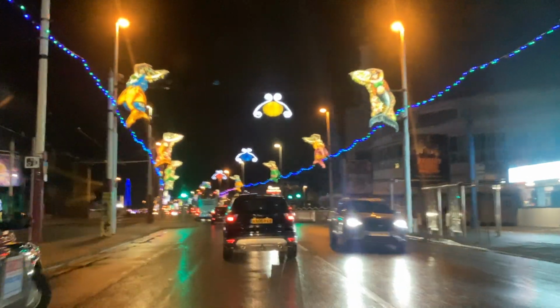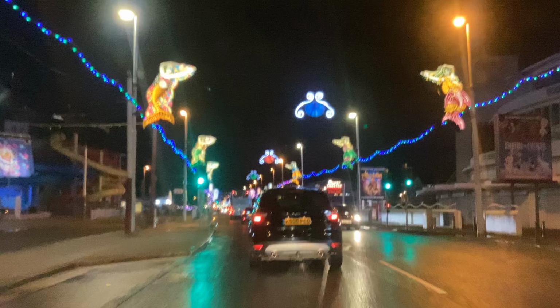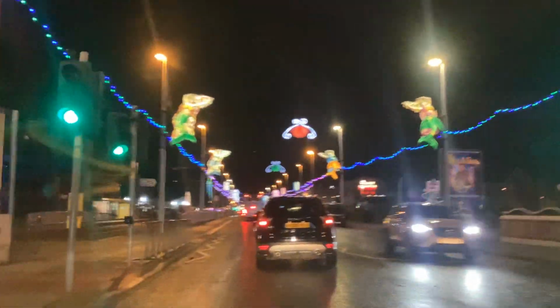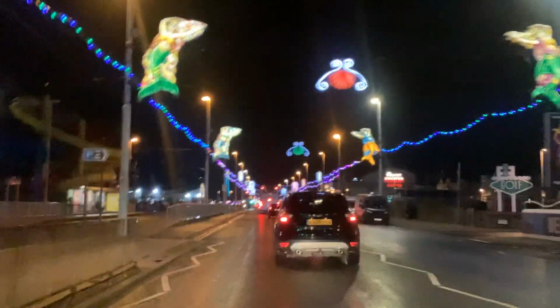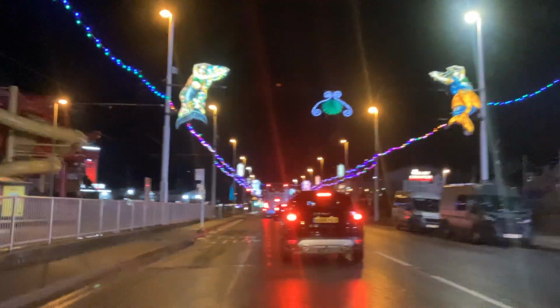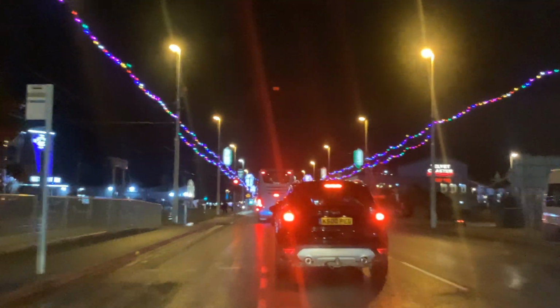And then we're going past the Pleasure Beach, and on the left hand side is the water park, and just ahead of me on the right hand side is the Velvet Coaster, which, for those who've watched this channel before and other channels, was named after a roller coaster in the Pleasure Beach many years ago.